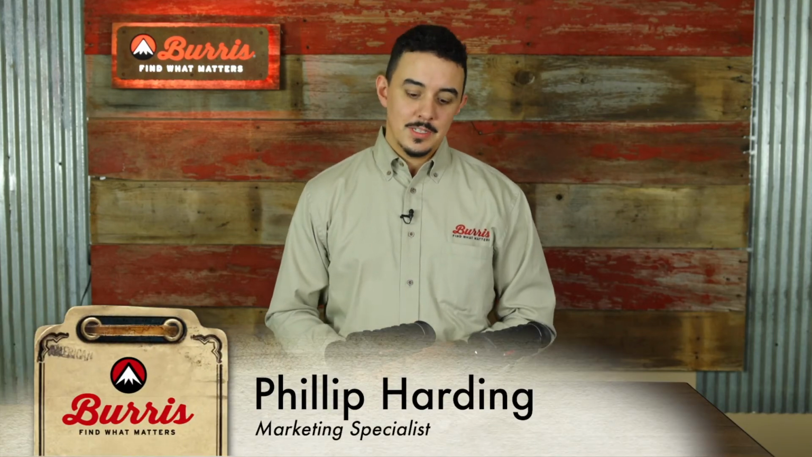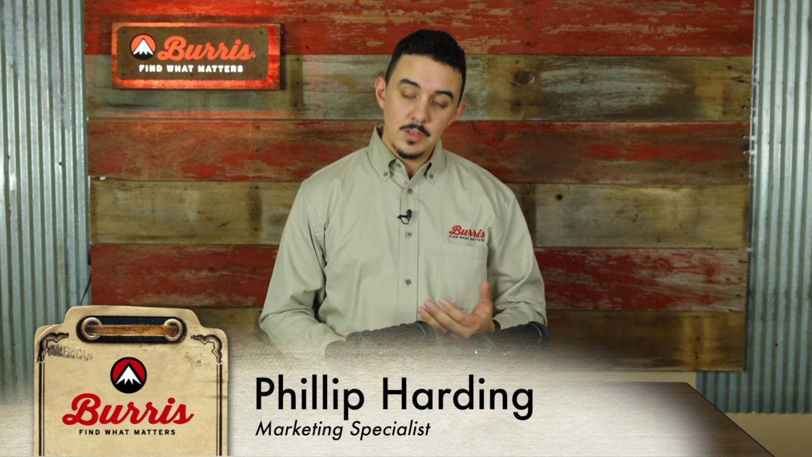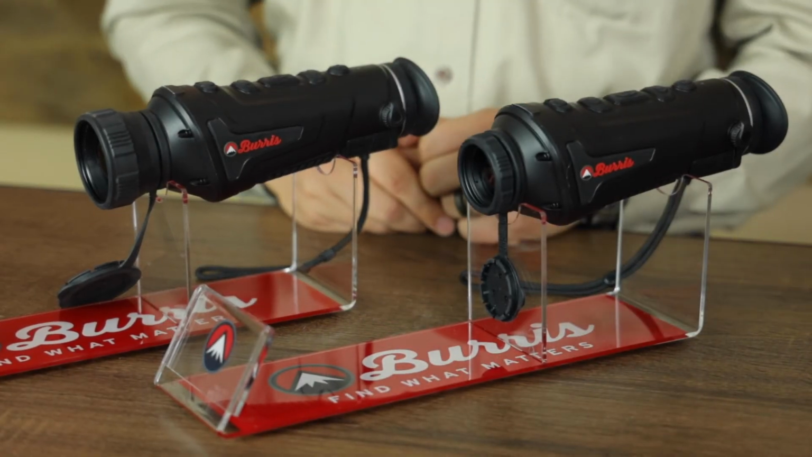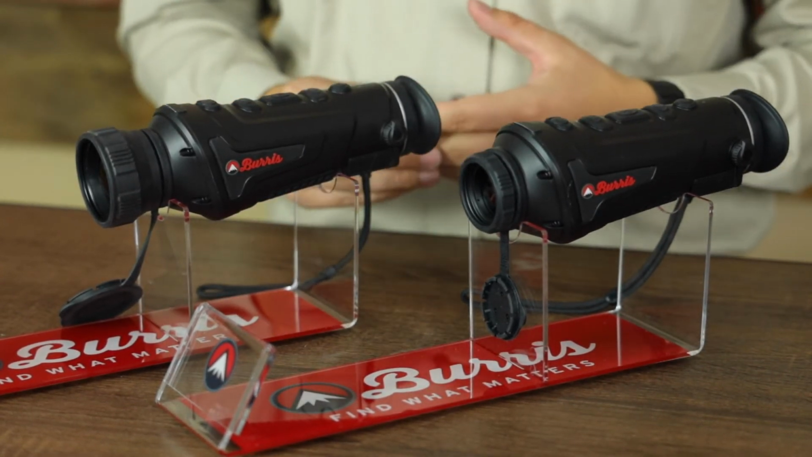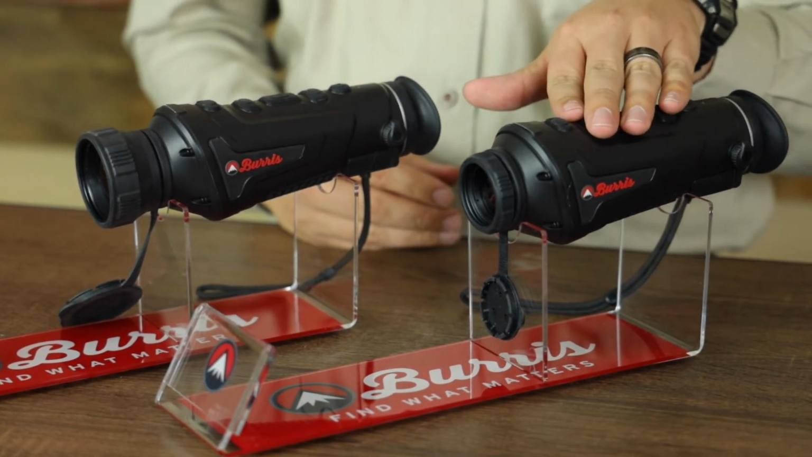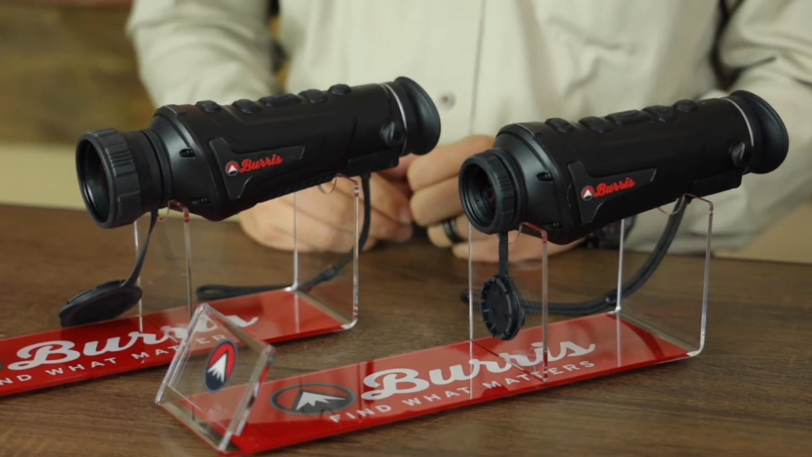Phil Harding here with Burris to talk about the handheld thermal optics. So we've got two different sizes here, the handheld 35 and the handheld 50. As you can see, I've got two very different lenses on here. What you're going to notice out of that is magnification is going to be your biggest difference. This one's going to be 2.3 to 9.2x roundabouts, and this one will be 3.3 to 13.2x.